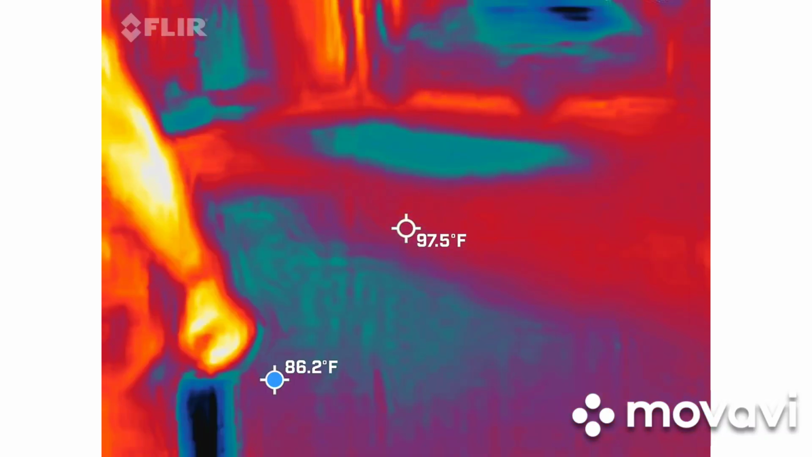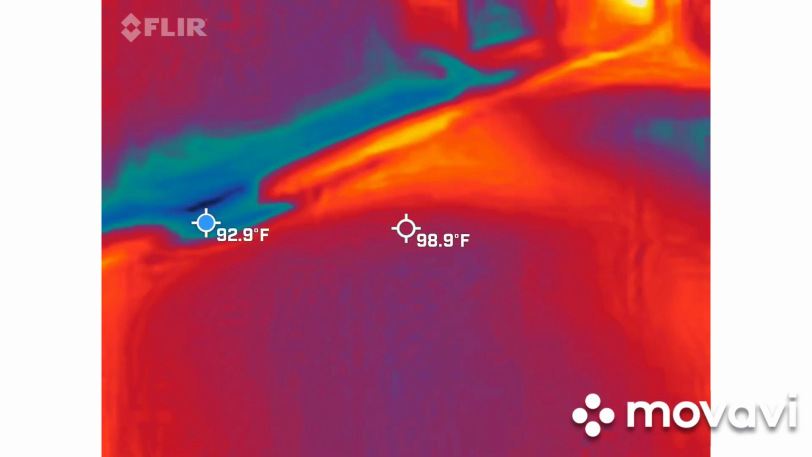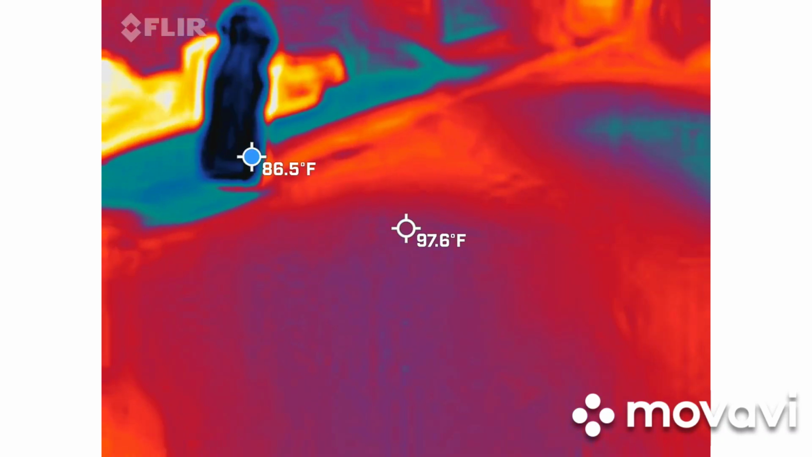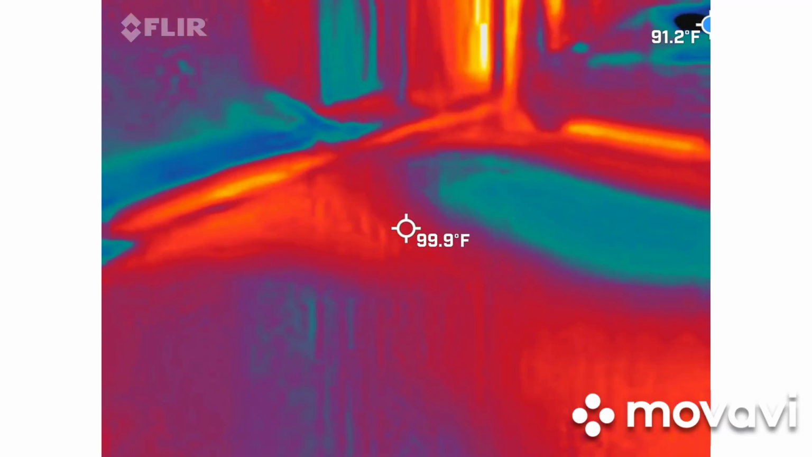I might actually break out the full spectrum just because it's so damn dark. I have a full spectrum camera that shoots off the long range light and short range, so that way we can actually see in the dark. It's better when you have it in the dark. We bought it because we have a St. Augustine lighthouse investigation coming up.